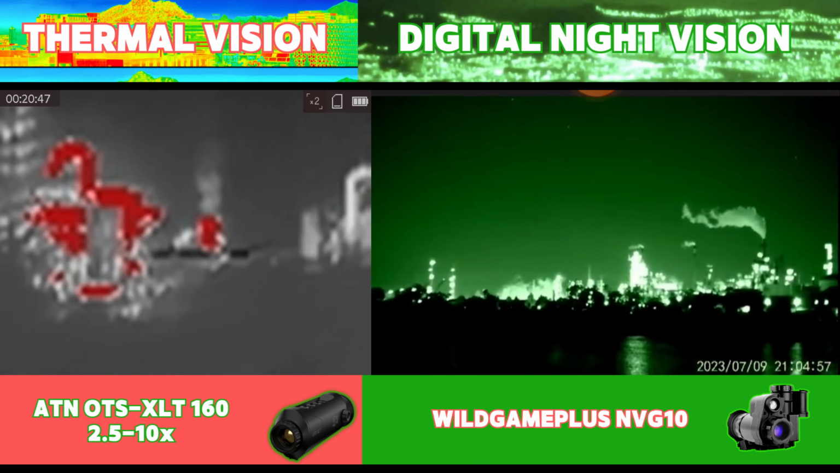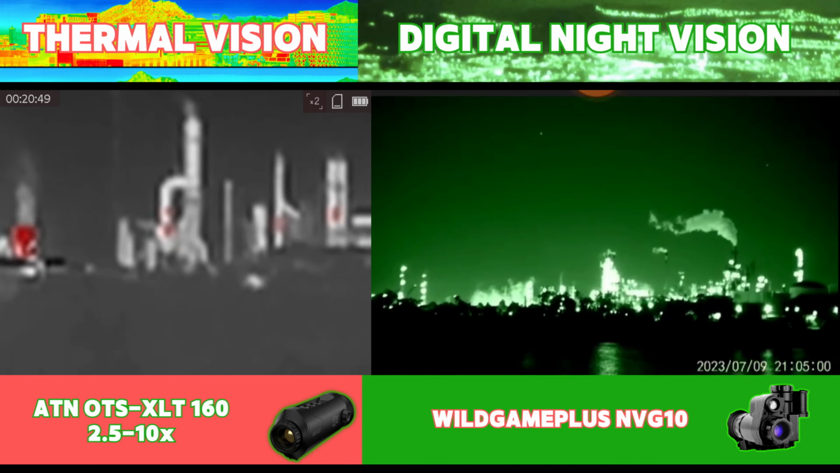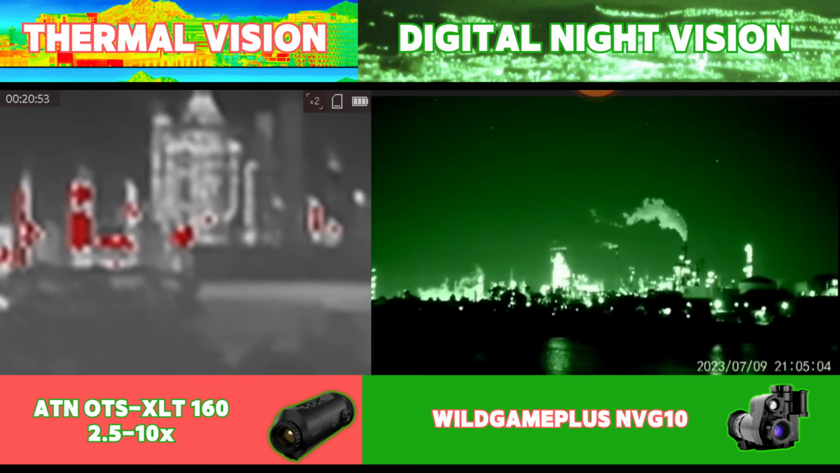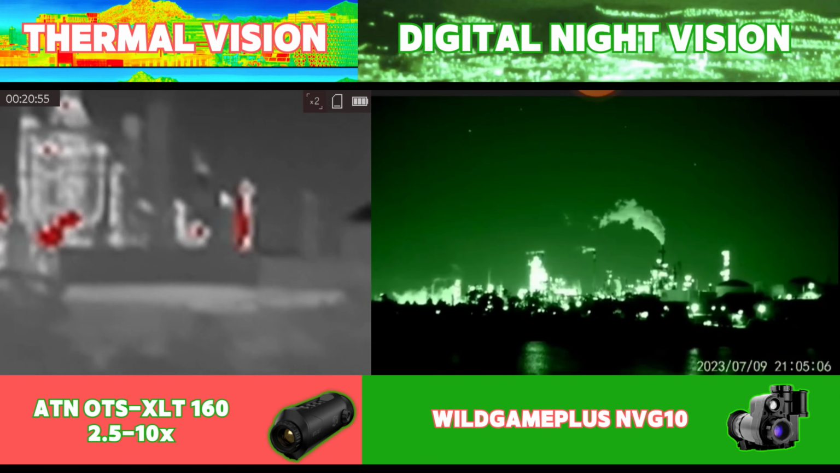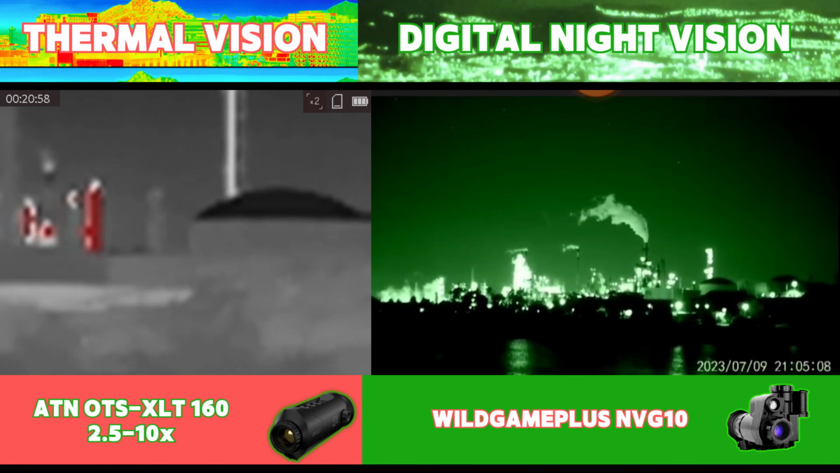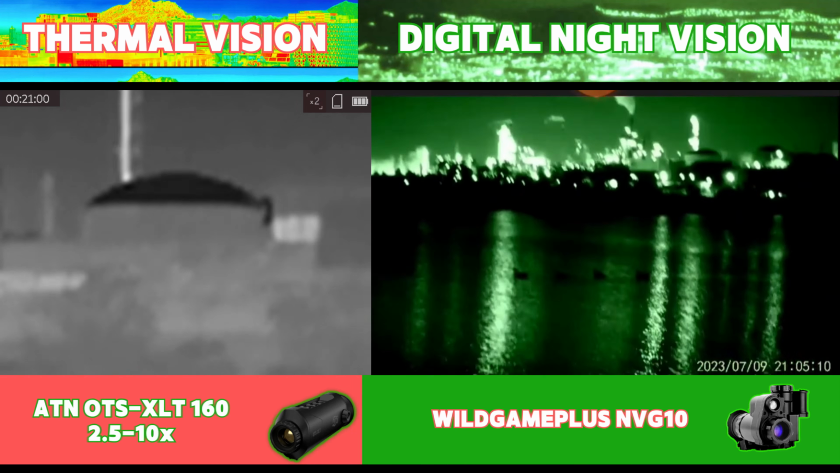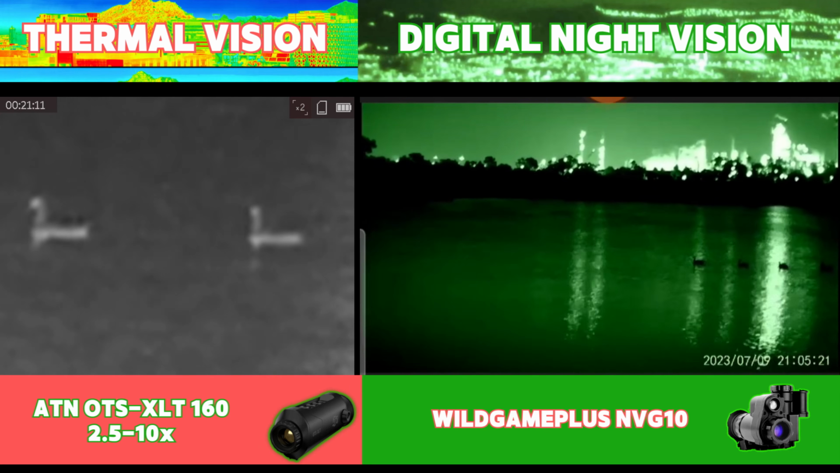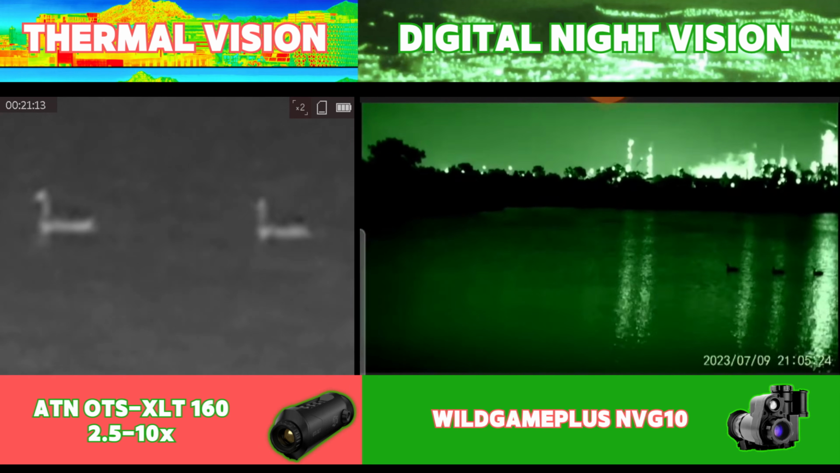The quality of the image on the NVG10 is not quite as good as what you could get with a PVS14, and the few tenths of a second of lag on the NVG10 would put you at a disadvantage in a CQB situation, but a single PVS14 monocular would easily cost 10 times as much as an NVG10, and if analog night vision is completely out of reach for you, then the NVG10 is definitely worth considering.